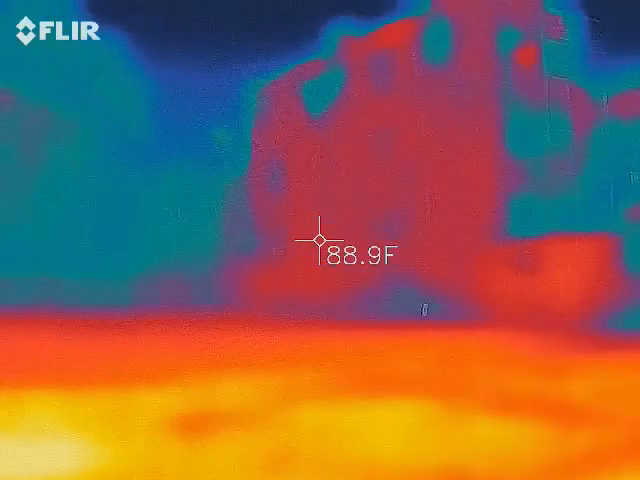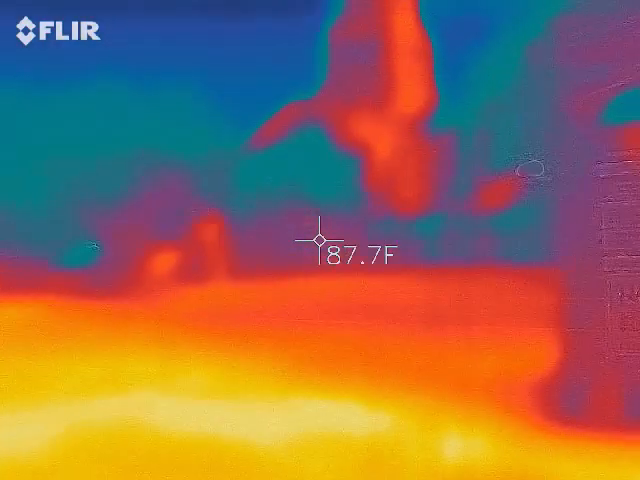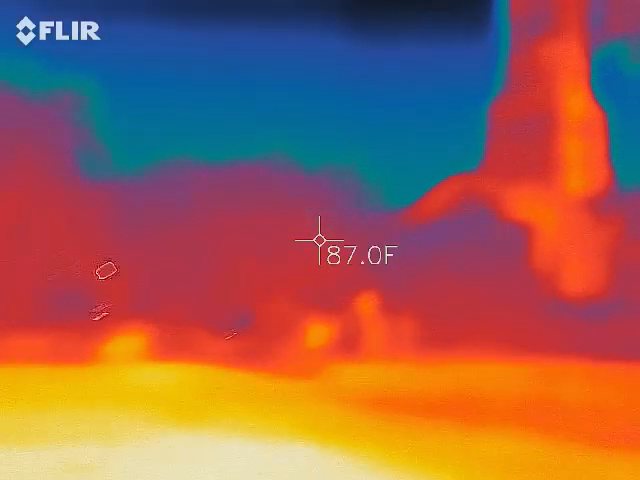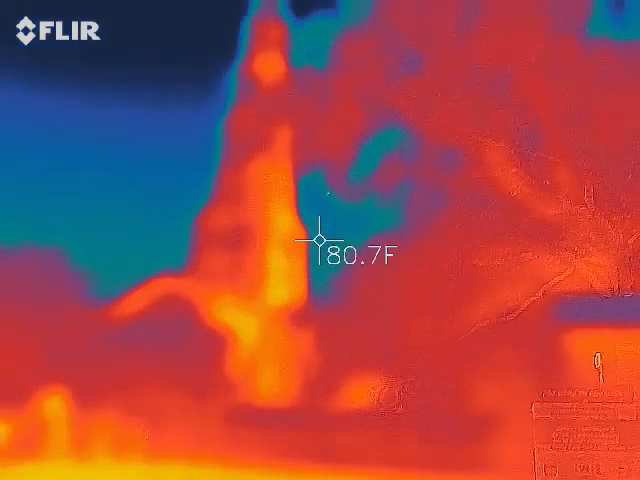Grace, they're waiting on you. We need another picture. No, just what's that over there? St. Philip's for everybody. Oh, yeah. Got some apparitions. Yeah, they're tourists.